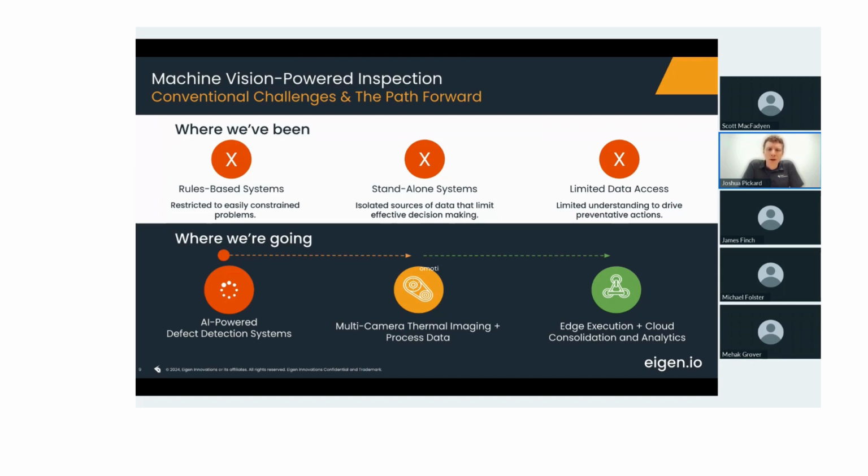So at Eigen, what we focused on is enriching these systems with AI. Our solutions are AI-powered defect detection systems. We still use rules where they're relevant, but AI first in most cases. We also support not just a single camera making an isolated decision, but multiple cameras connected together that combine that data with process data to make a much more informed decision about what's going on and what quality decision needs to be made.